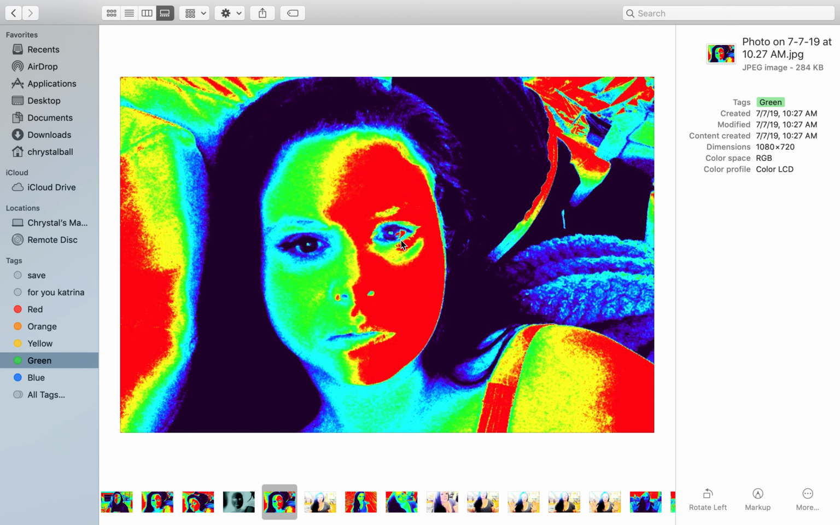So, yeah, I just wanted to show you guys, you can kind of play with the X-ray and the thermal settings and see what you pick up. And I also wanted to show the spiritual attack that I've been under, and more injuries showing with the thermal setting.